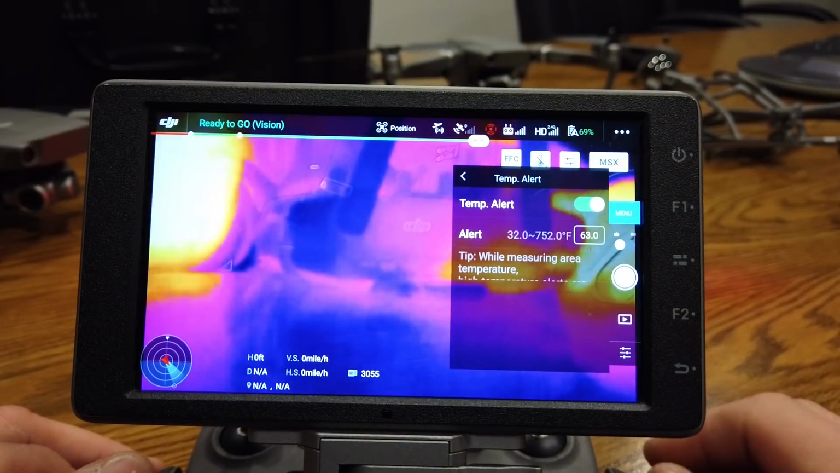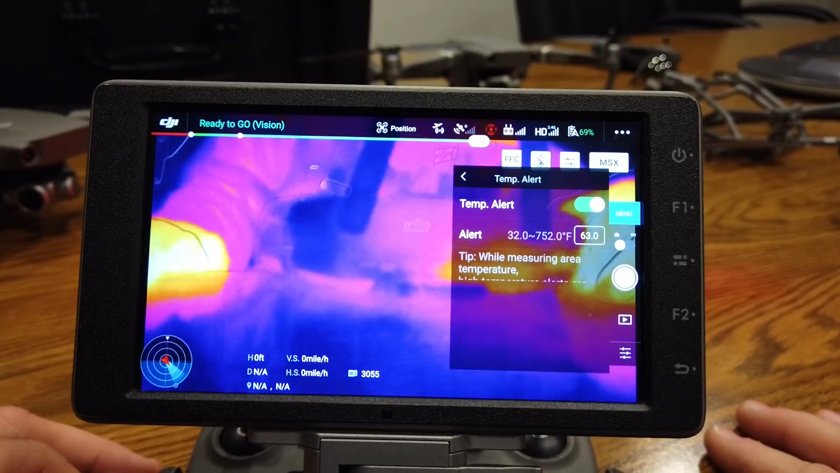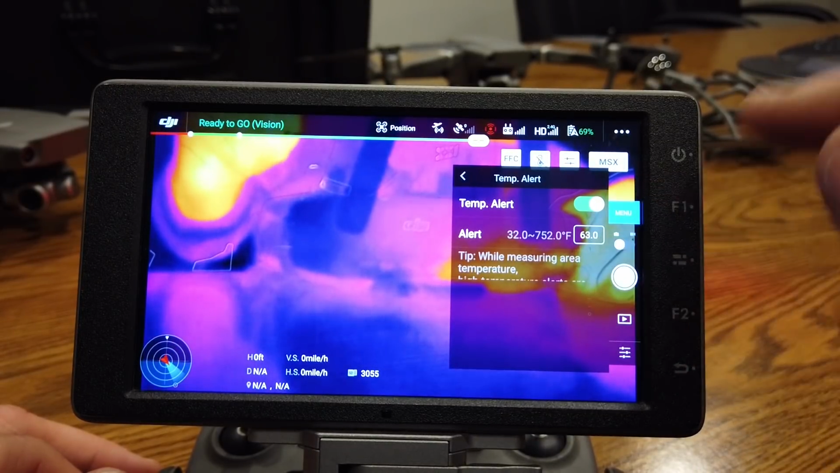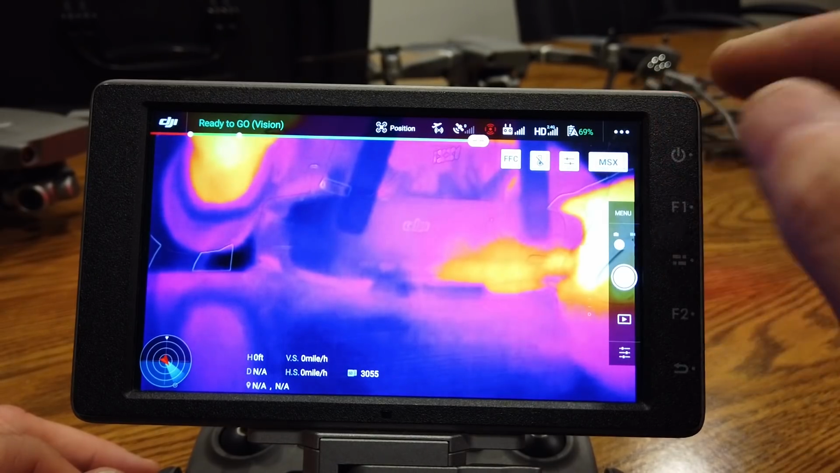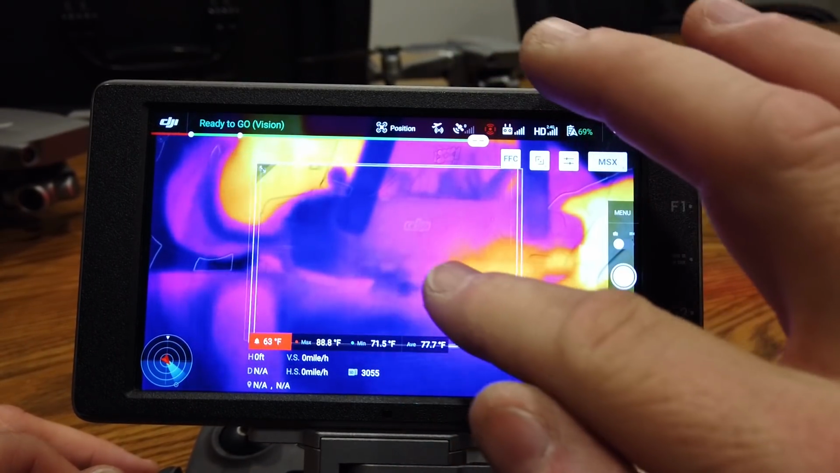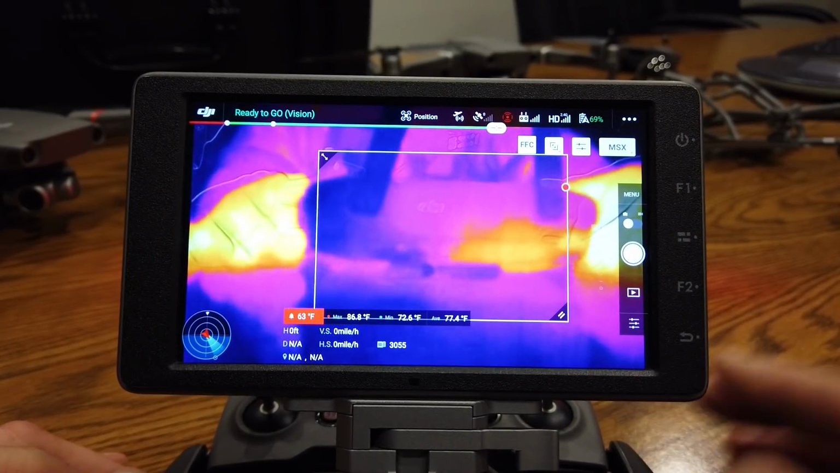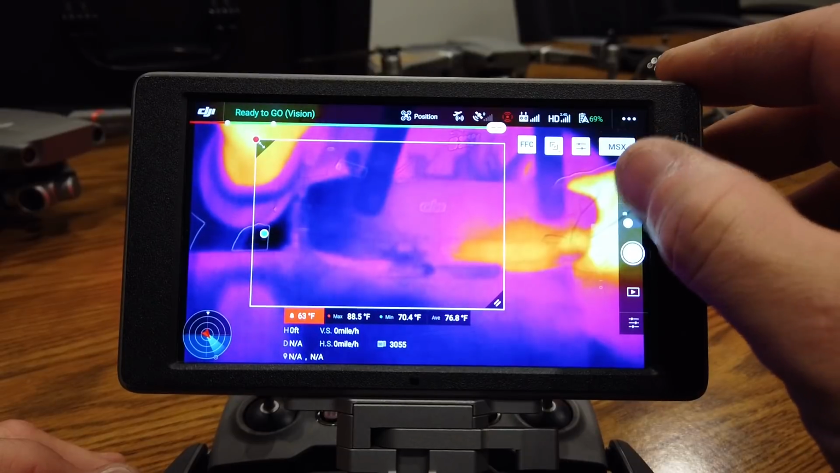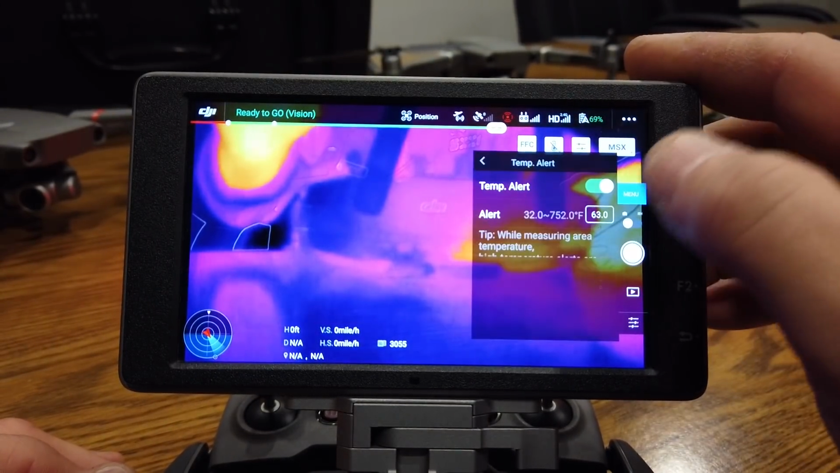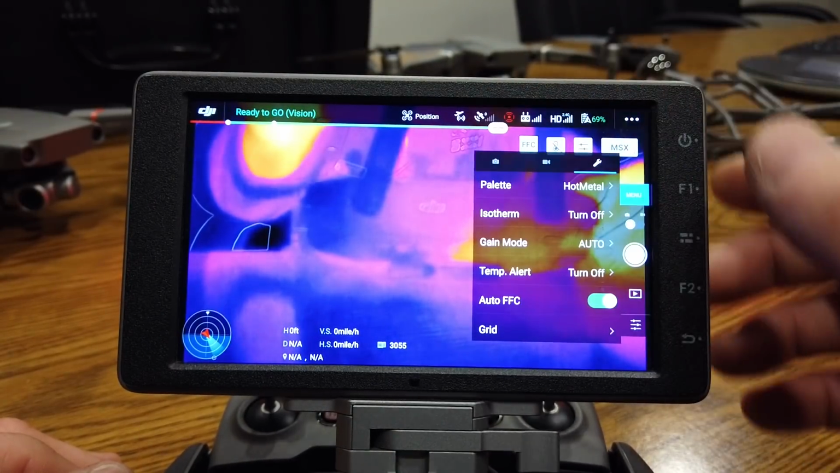Temp alert on and off. You saw I had it on. You can turn this off. This works in conjunction with that zone metering. Okay, so you have temp alert on. I have it at 63 degrees, and again, the way you get it to alert is by turning the zone metering on, and then you can move it to wherever you need to see it. Okay. And we'll turn this off, and then go in and just turn that off. Well, yeah, we'll just turn that off for now.